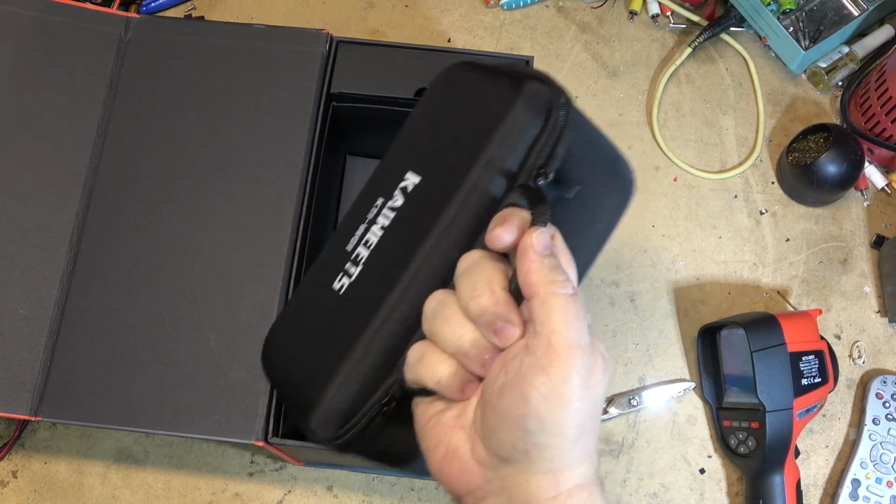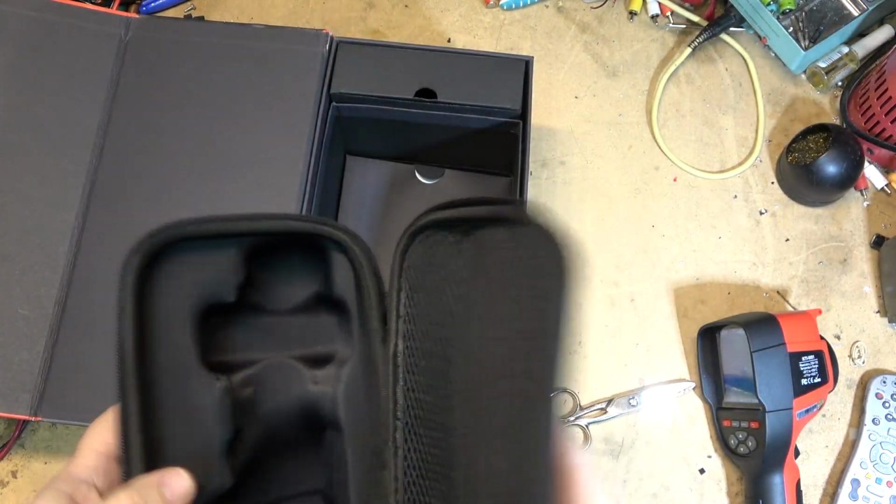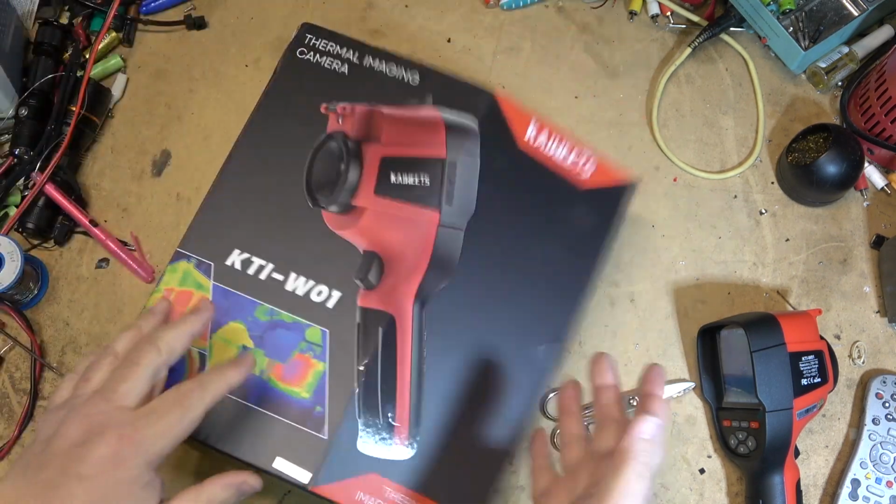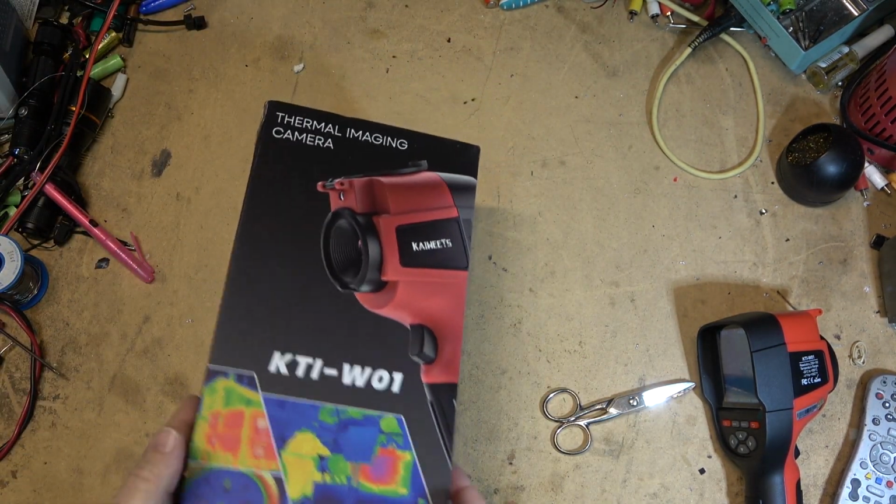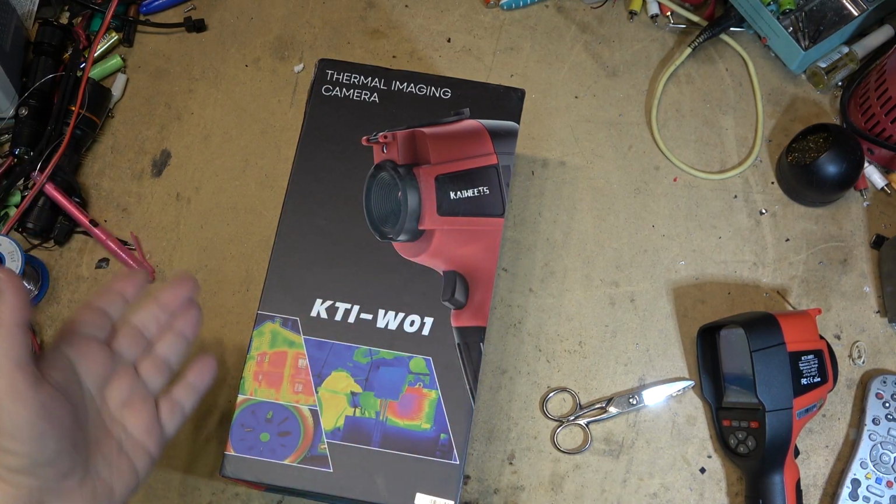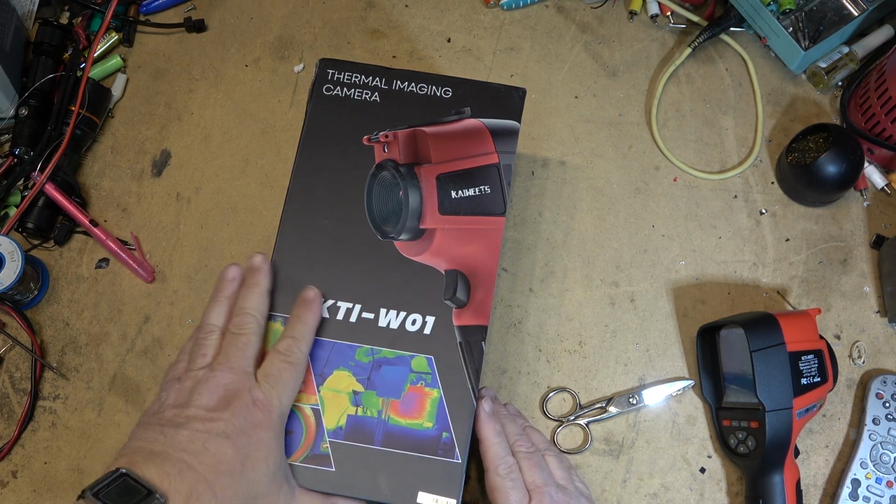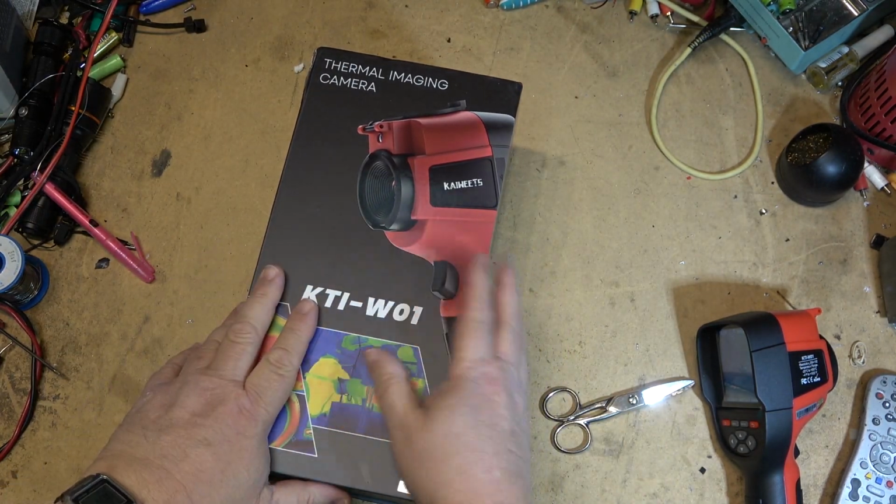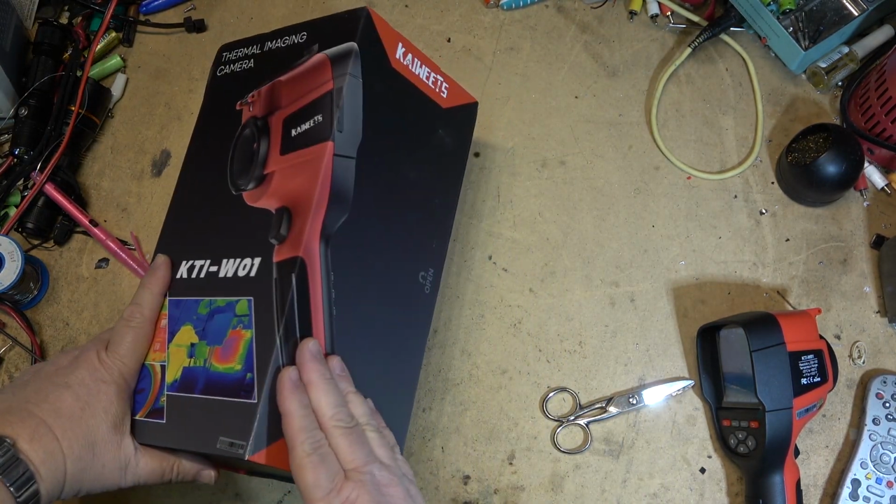So I mean, yes, you can carry it around in your carry case if you're using it every day on the job, but if you're not needing it, you can put the whole case back in the box. It's got magnets on it to close it up, and you can store that up on your shelf. So you know what's in the box, you know where it is. Makes it easy to find. I like that. I like equipment that comes in a box that you can reuse for storing, because this is not something that you might be using every day.